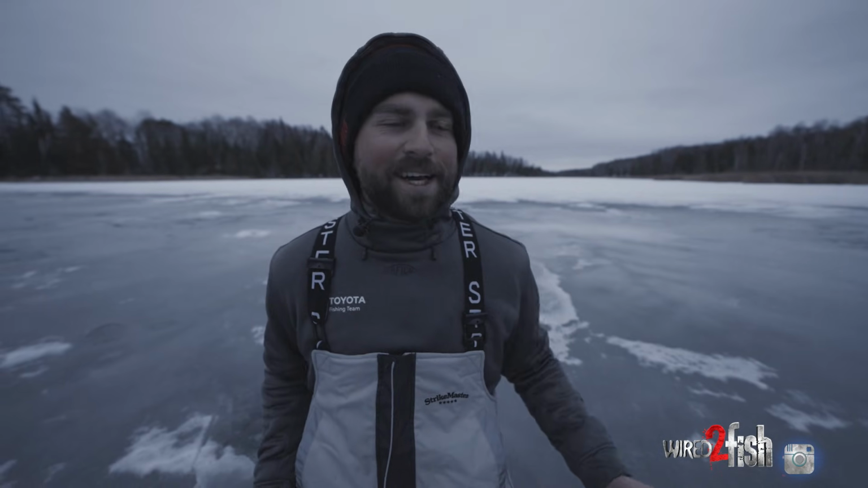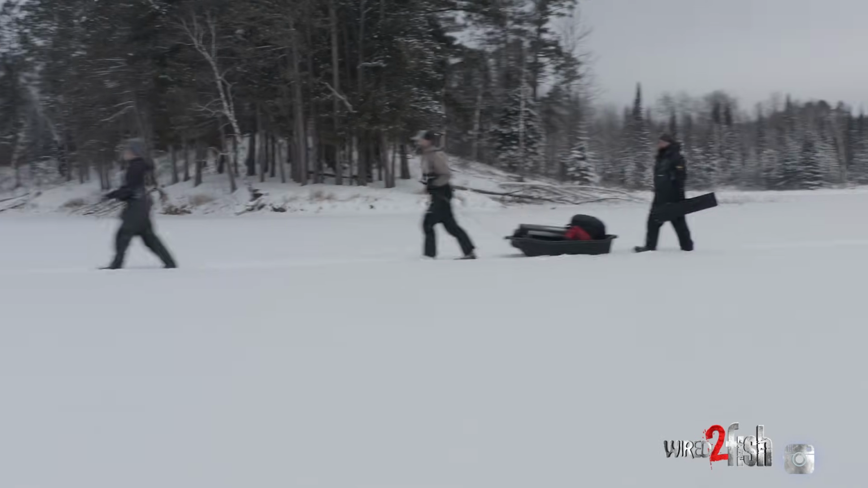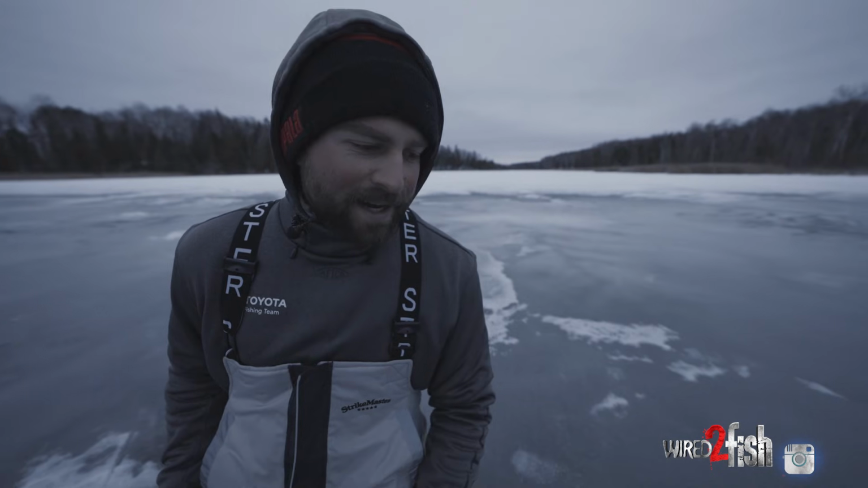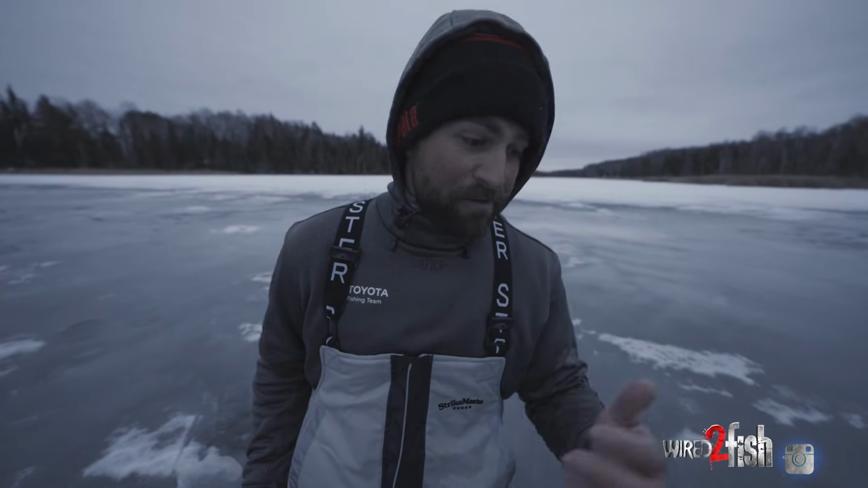It can be a lot of fun, especially when you find some fish that want to hang tight. You can get a group of people out, get on top of them, and catch a bunch of fish. It's a blast.